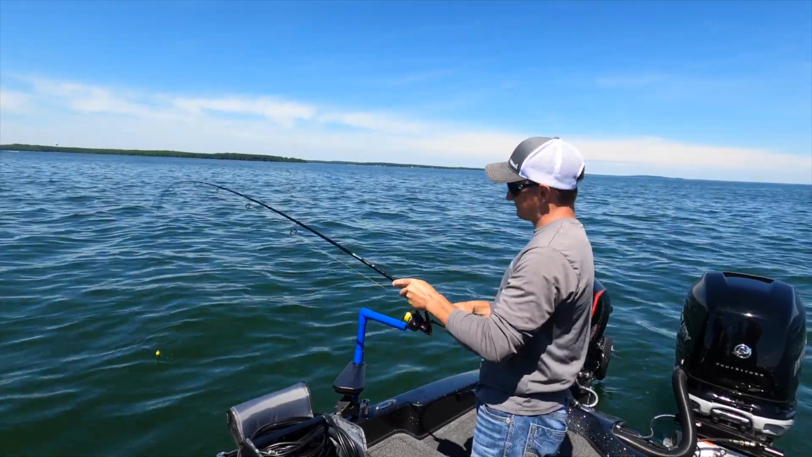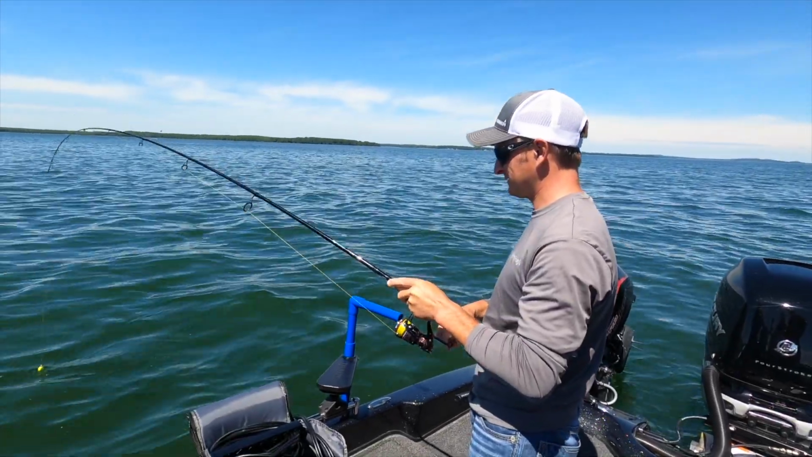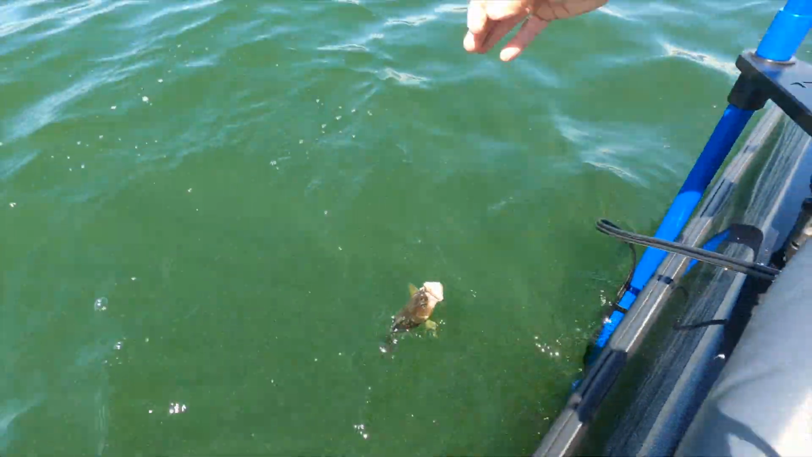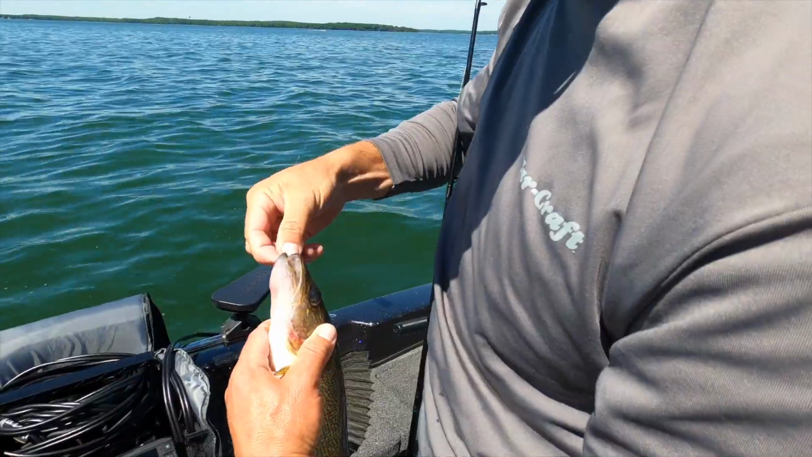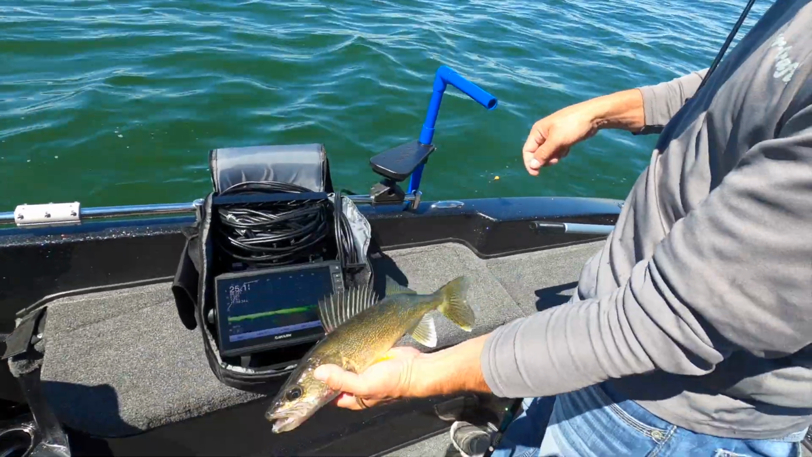Is it a decent fish? Is it one of the 18s? Probably one of those 18s that are so common out here. 18, 19 inch. Yeah. Go on a net. Yeah, I don't even think he's that big. What is the slot here? There is no slot. It's all catch and release. That's a nice fish. Yeah. Wow. In our day, we'd say that's a perfect eater. Oh yeah, no question about it. That was fun.